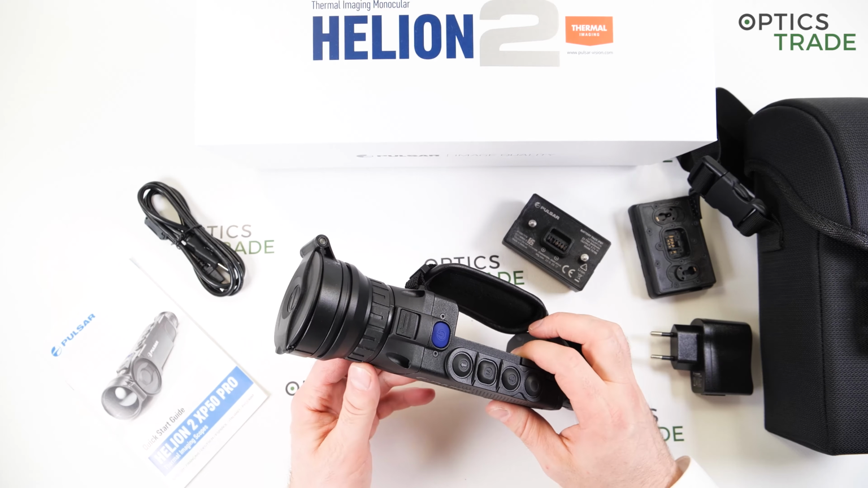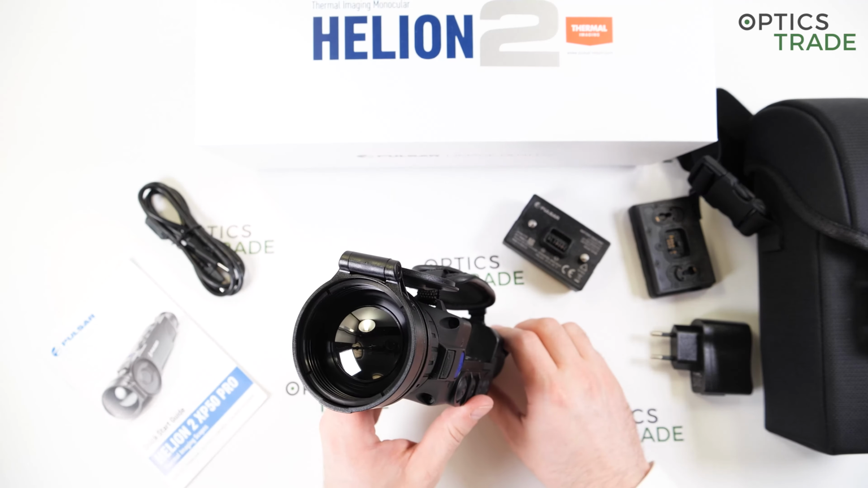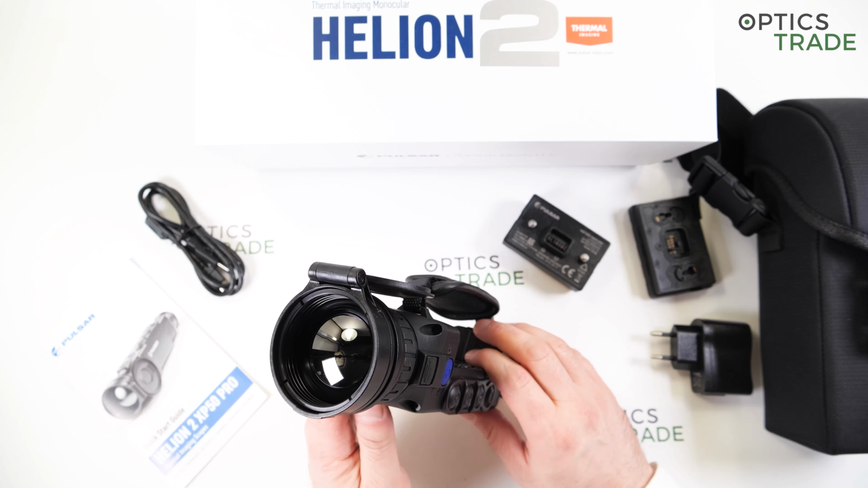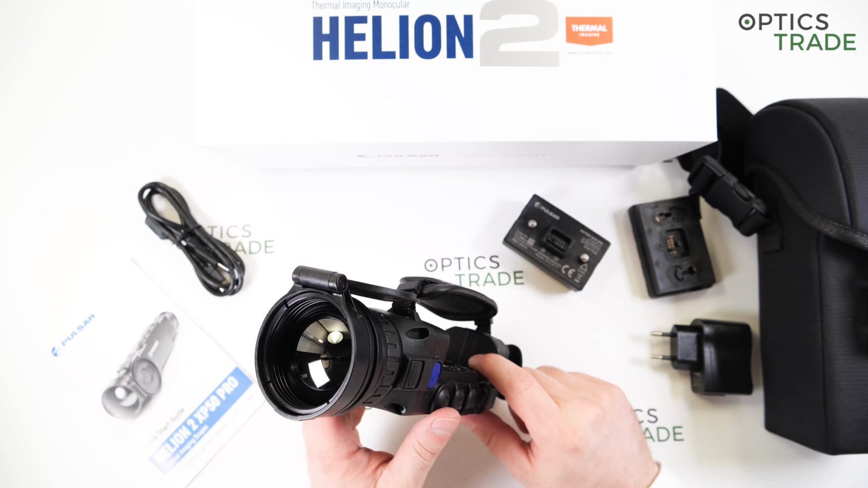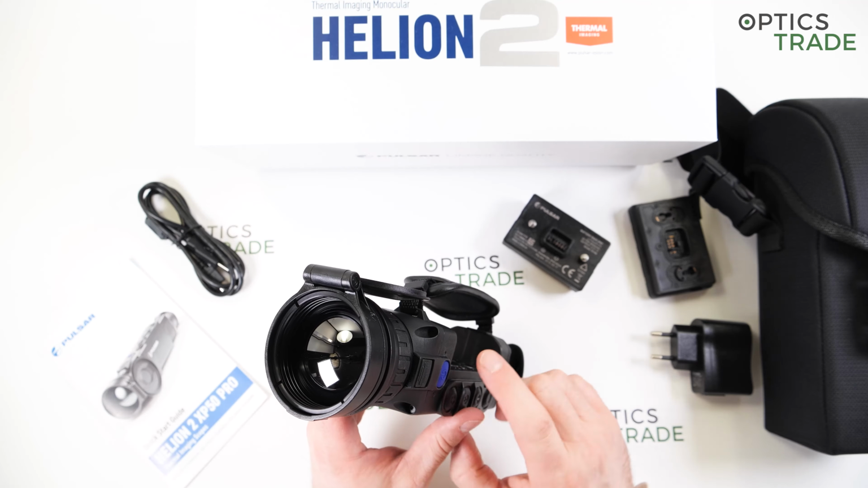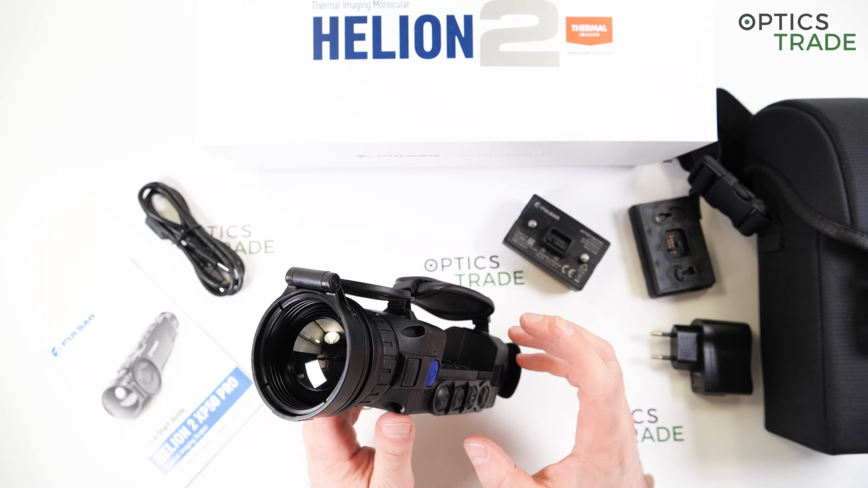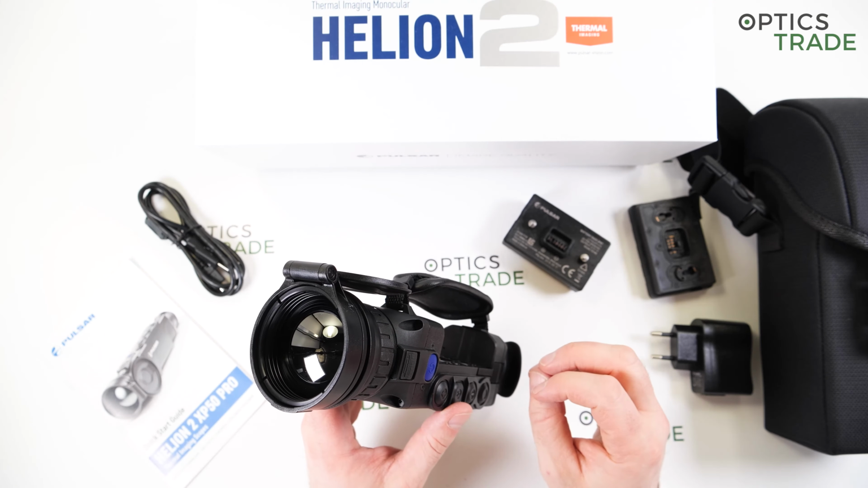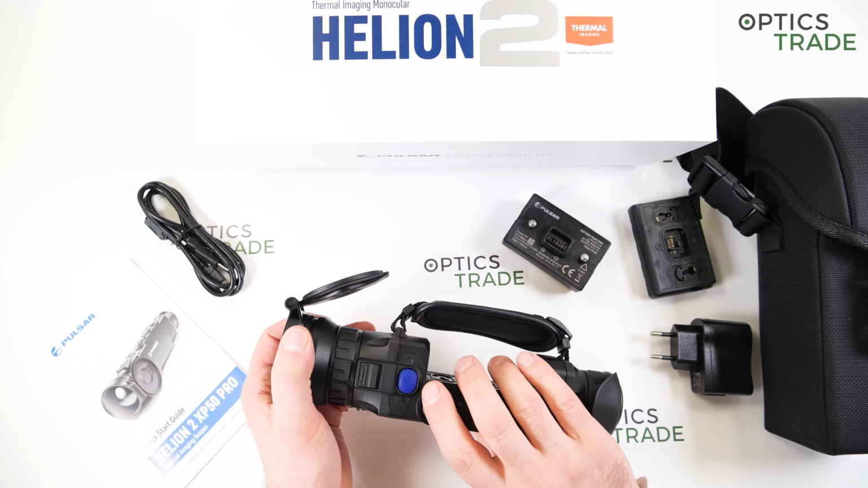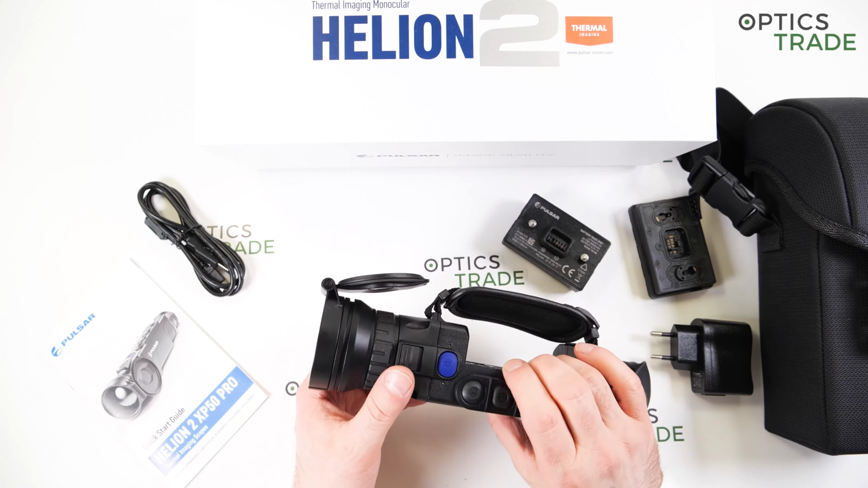The sensor has the same sensor as the previous devices in terms of resolution, 640 by 480, vanadium oxide sensor with 17 microns pitch. That means the distance between 2 pixels is 17 microns, and 50 Hertz. What is really special with this sensor is the NETD, so the noise equivalent temperature difference. This is a specification or a factor which tells you how sensitive the sensor is. And in this case, it's less than 25 millikelvins. That means that the image quality is superb for today's standards.